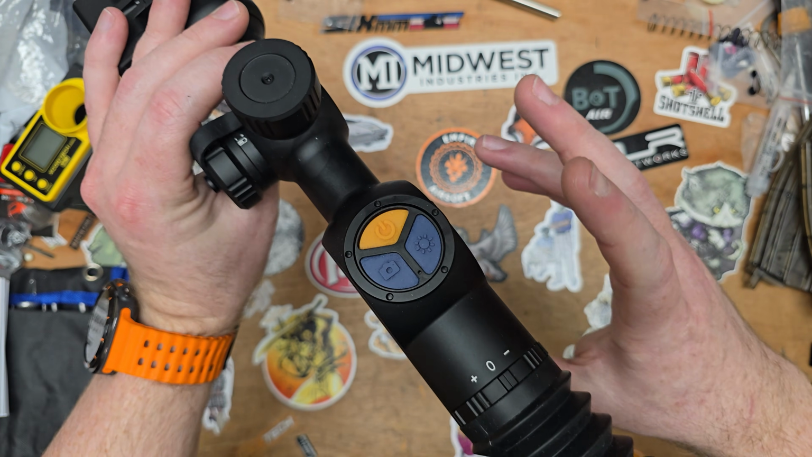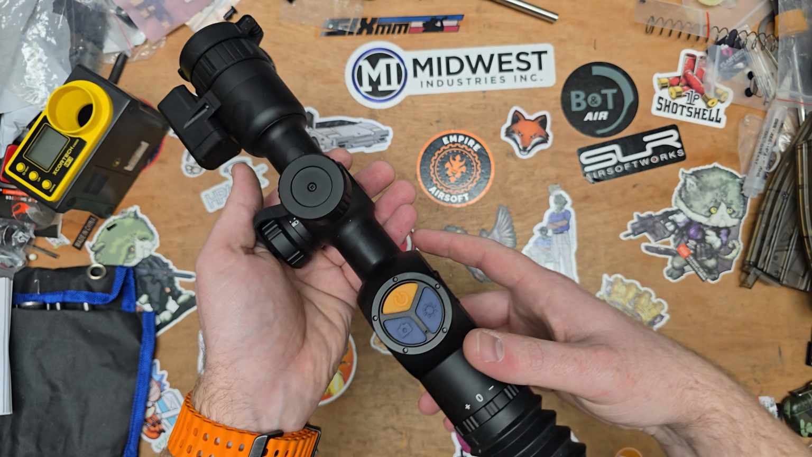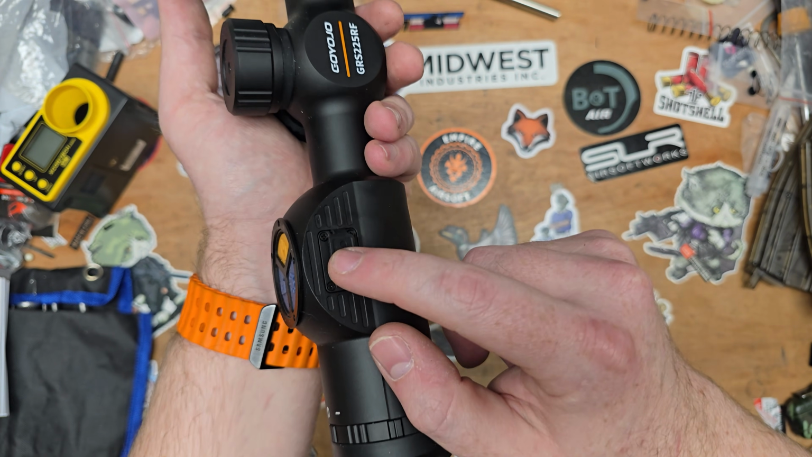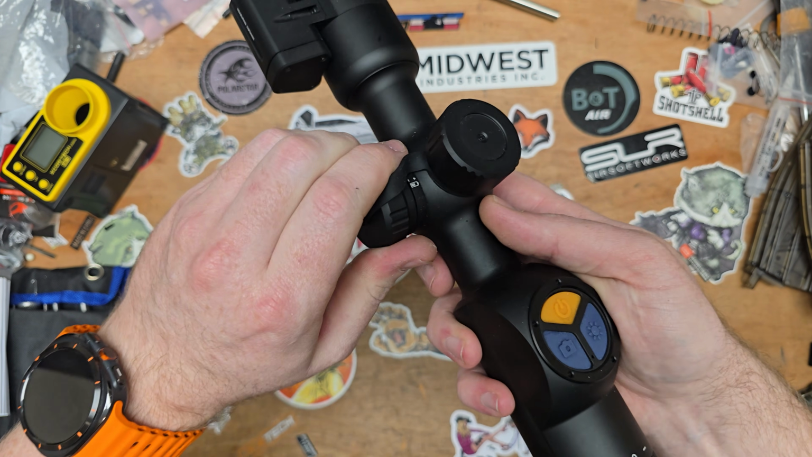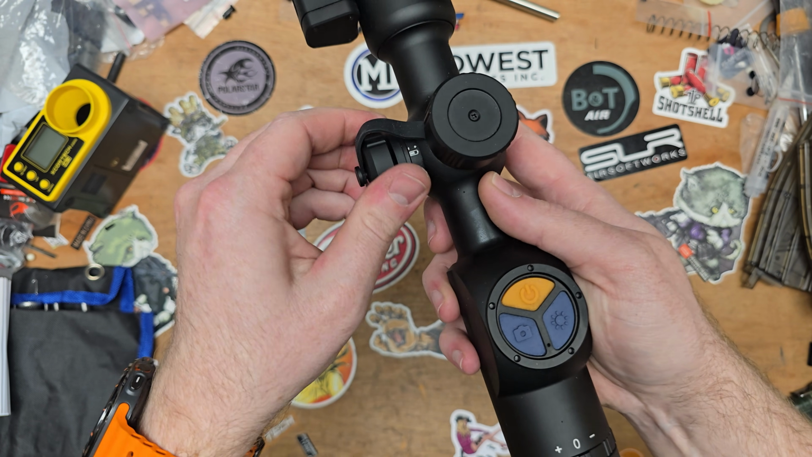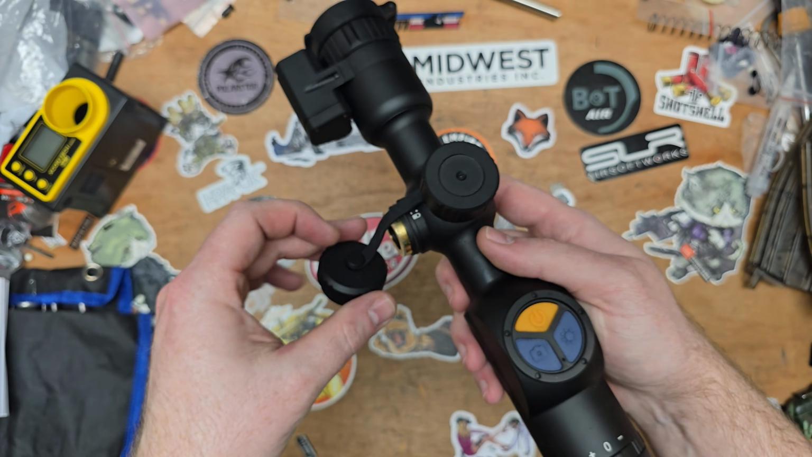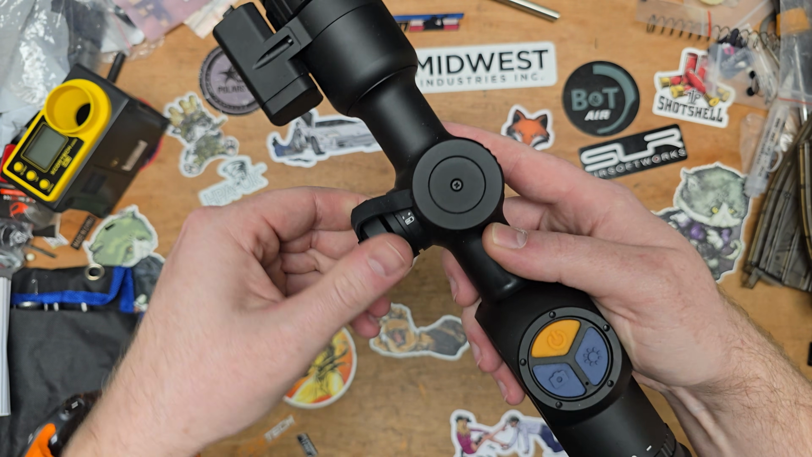So there's various different things that you can do here. It's very easy to understand. You don't have to have a degree in physics to understand this. Now, it does have a built-in battery, which you charge with a USB-C port. You also can put in the CR123A battery. So if you're out and about and your rechargeable battery inside the scope depletes and you're like, oh crap, I've got no battery, you can literally just throw in a CR123A battery and it will get you back up and running. So it's a good backup battery, like a contingency almost.